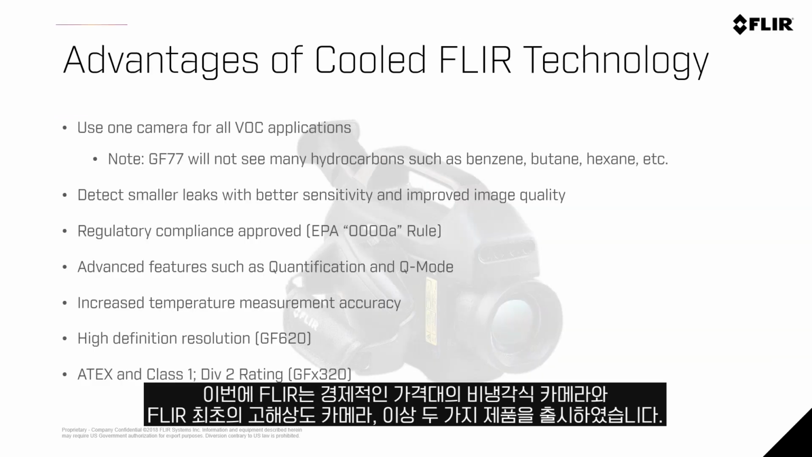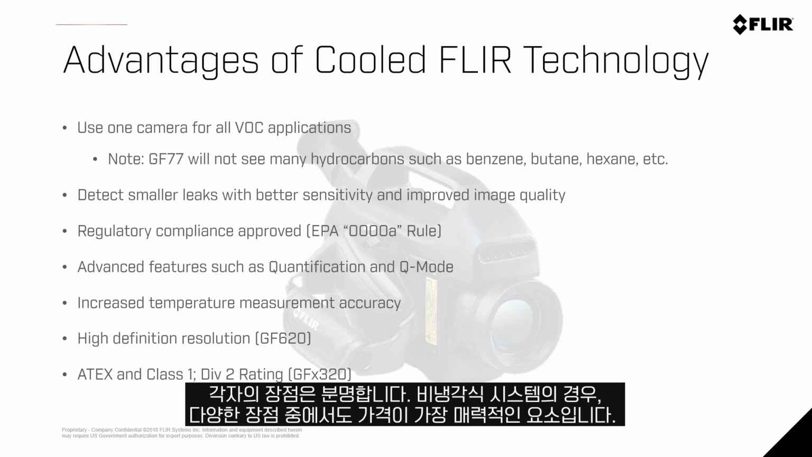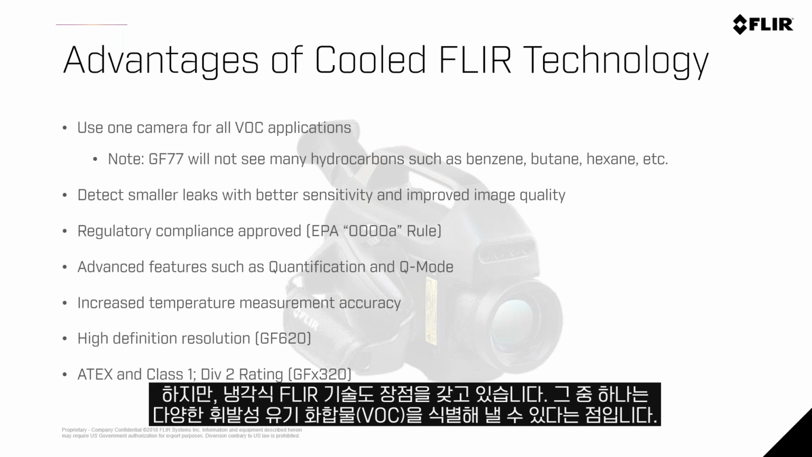I do want to highlight, again, we're launching two great products: from an uncooled technology at an extremely affordable price point for the market, to a new high-end, first-ever high definition camera of this kind. But there are advantages. There are huge advantages of our uncooled system, and the biggest one is that price point. But there are advantages to the cooled FLIR technology.